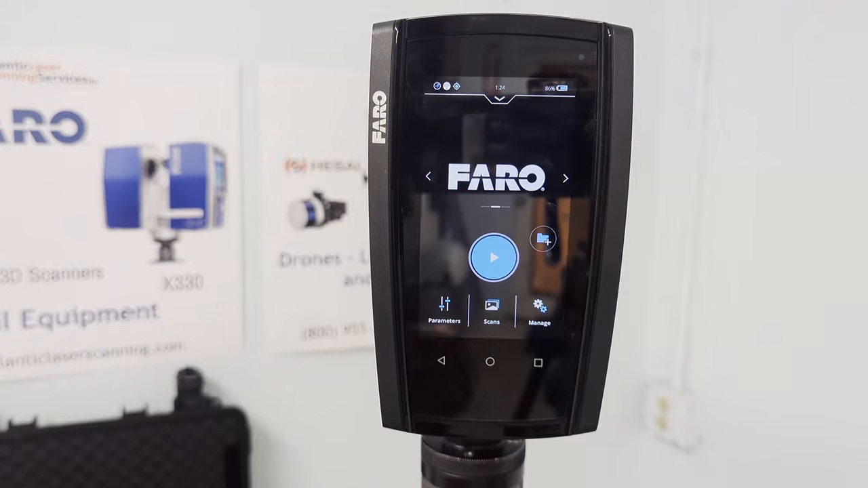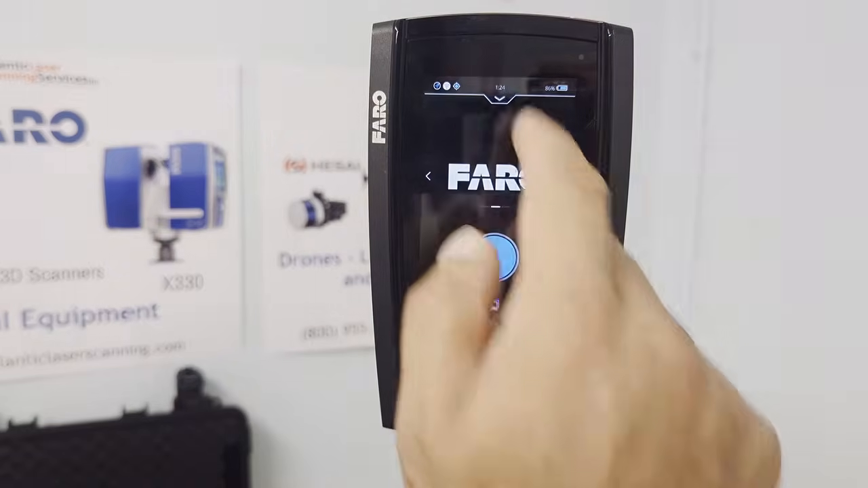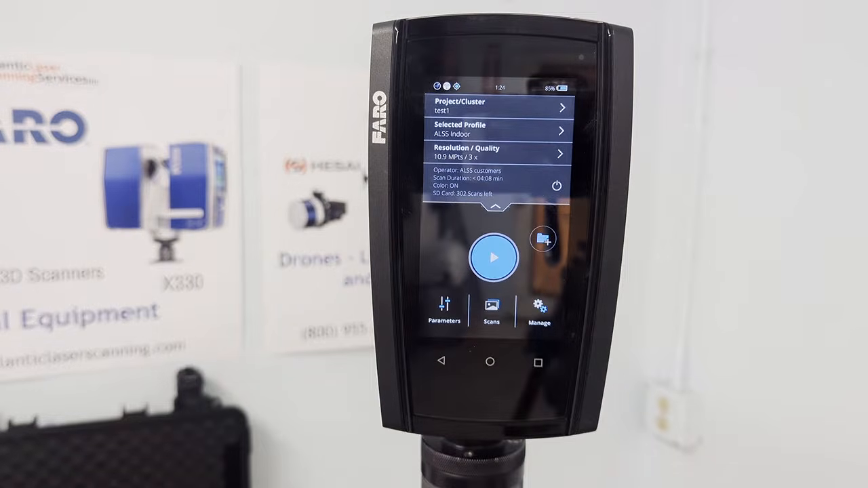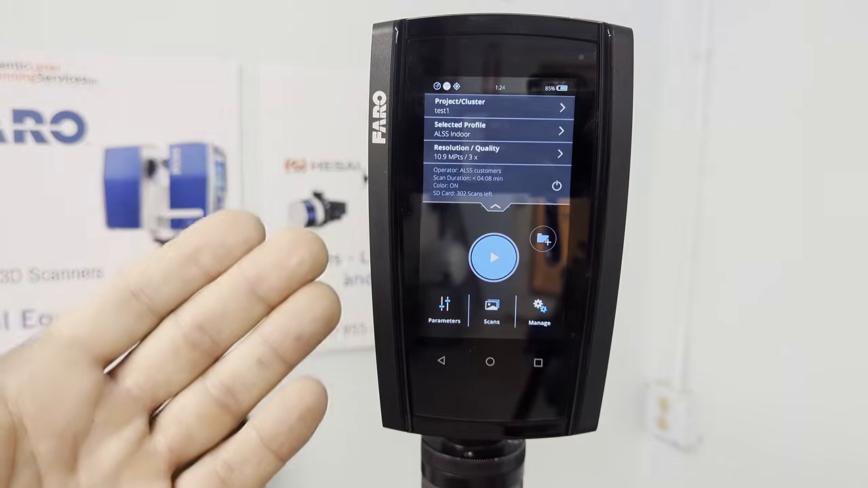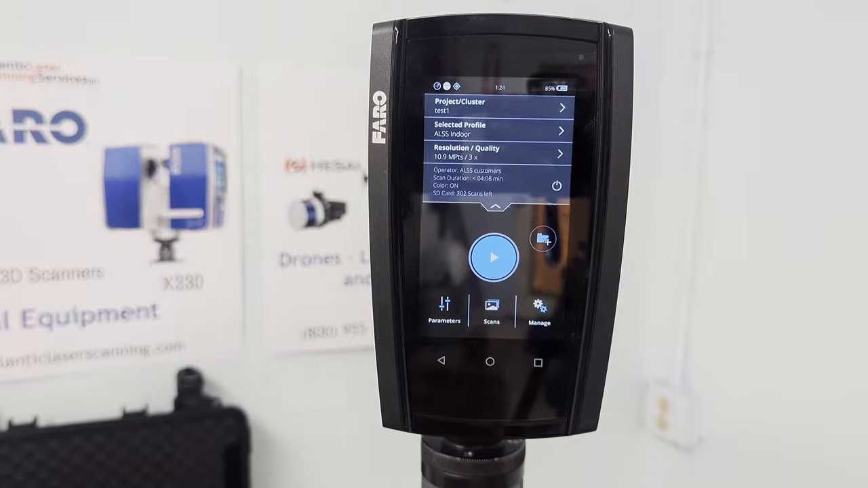And if the person that's performing the scan in the field is different than the person who programmed it, they may want to check the settings prior to doing the scans in the field. To do this, they simply need to go to the top option here. There's a small arrow, and it's going to give the name of the project, the profile, the resolution, everything that we just programmed the scanner for, so they know when they get to the project that everything's set up correctly.